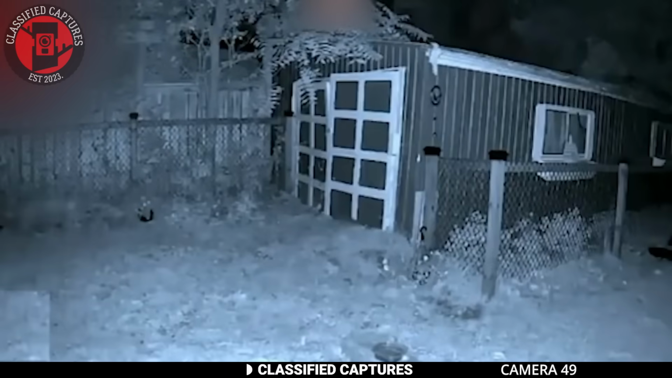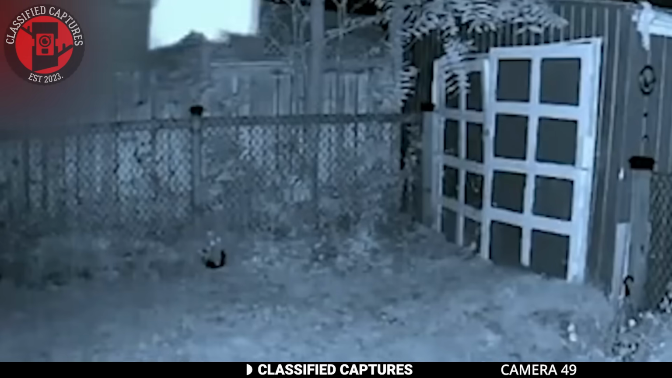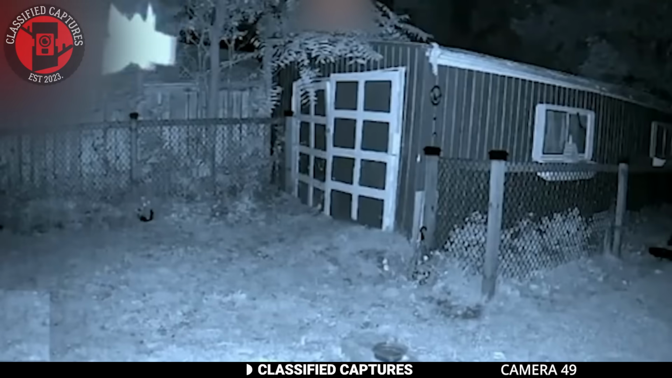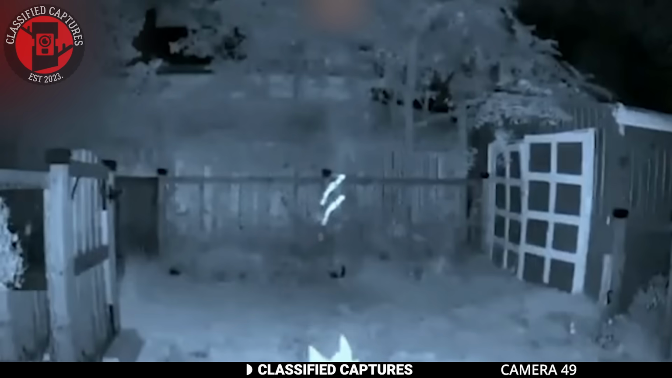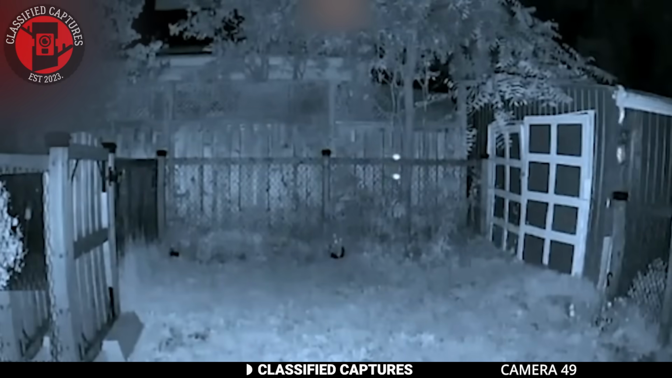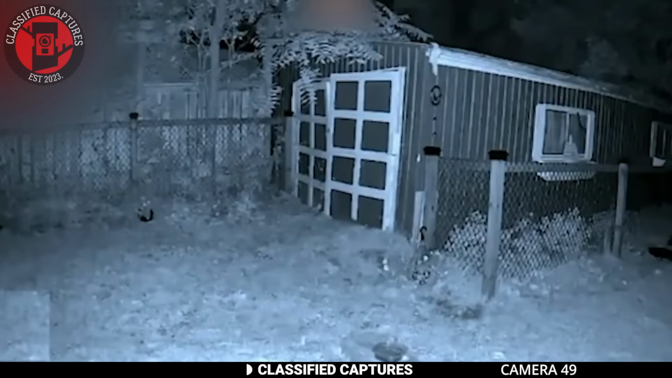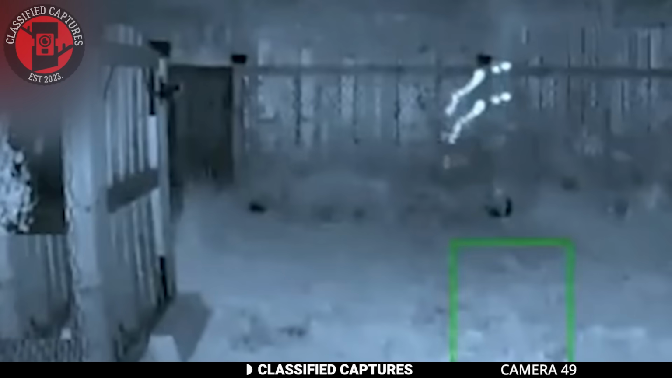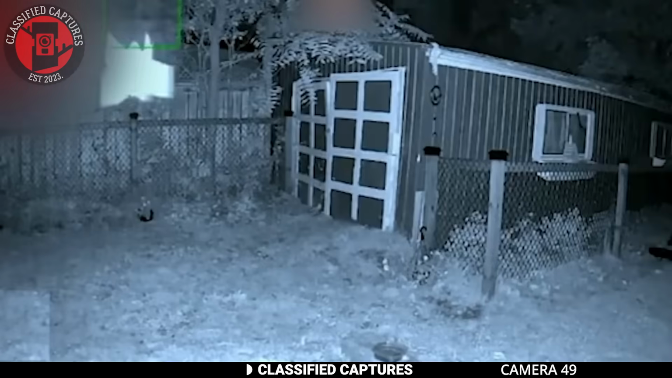Here we have another home security camera set up, but this time it's a motion sensor camera placed in the backyard of a property. One night, something strange happened. A white object appeared out of the sky and fell straight down. As the camera followed it, the object vanished upon hitting the ground.